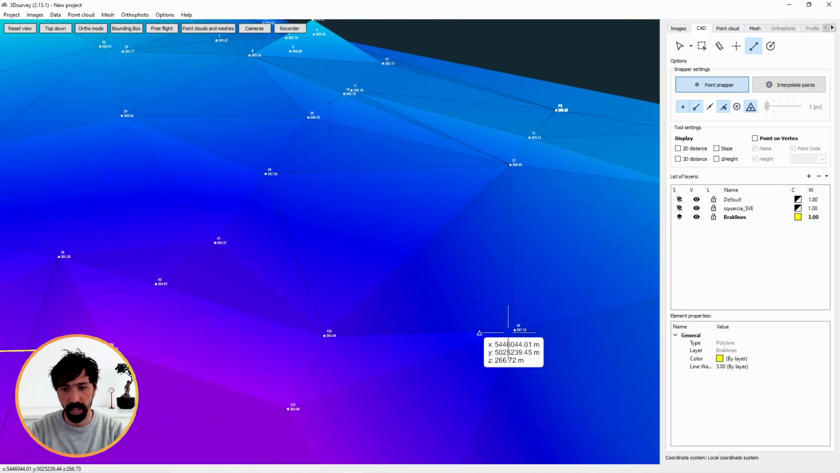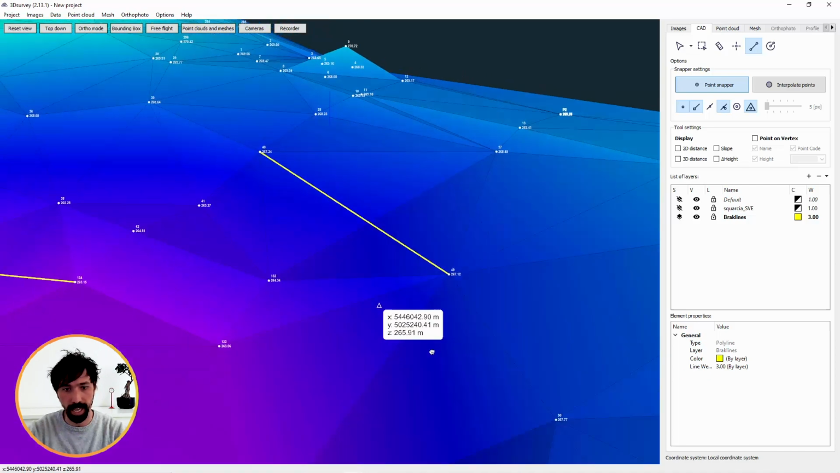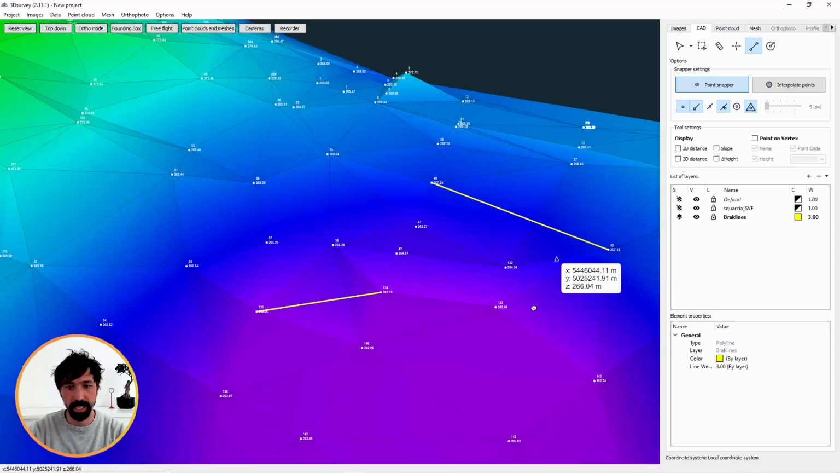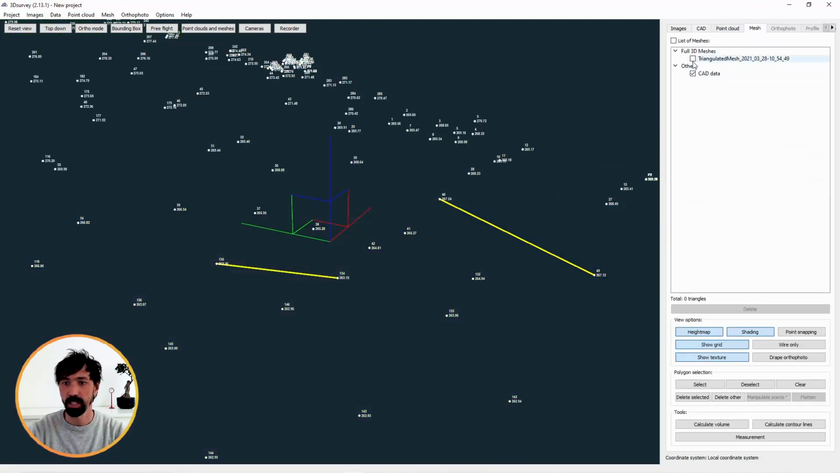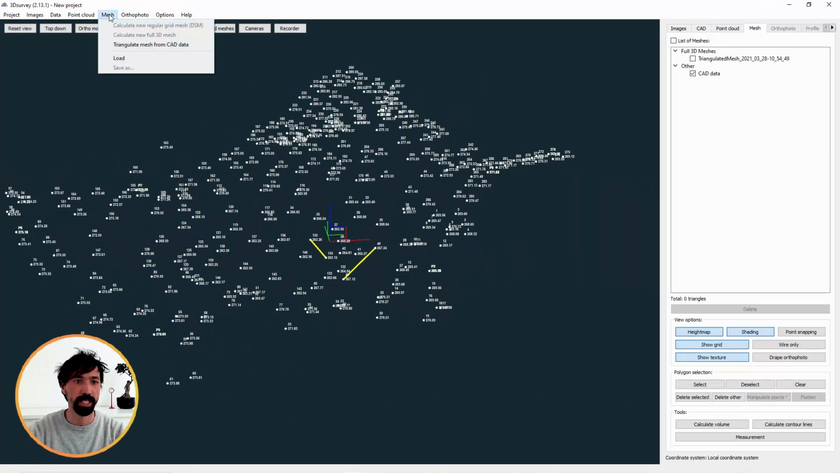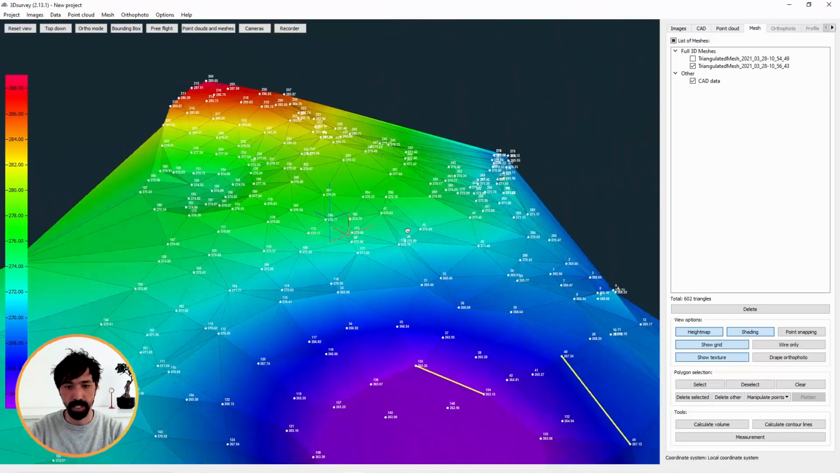Okay, probably here. The surface should go like that. So before, those points were not connected, and now I have 2 break lines in my scenario. What I can do now, let's first go to mesh, turn off the mesh. So these are now my input data, and I can go once again to mesh, triangulate mesh, and now I will use both layers. In the first one I have points, in the second one I have break lines. Click on calculate, the surface is immediately calculated.